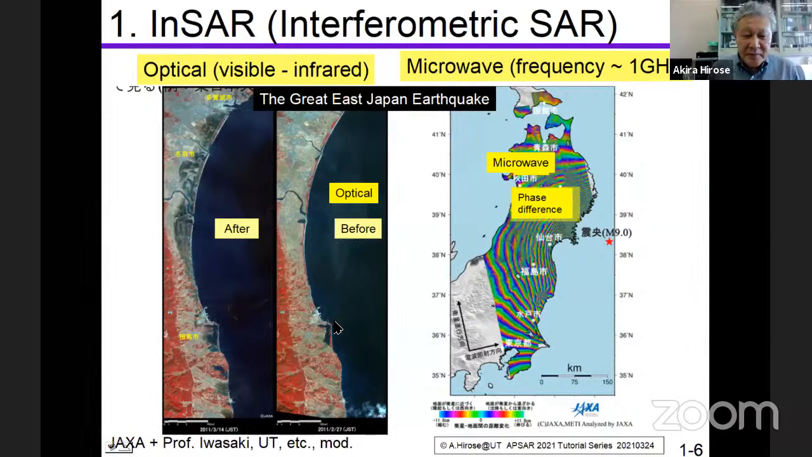Before the tsunami, the optical observation shows this photo. The red one shows the green, actually, the trees on the mountain here. And on the seashore, there were many houses before the tsunami.